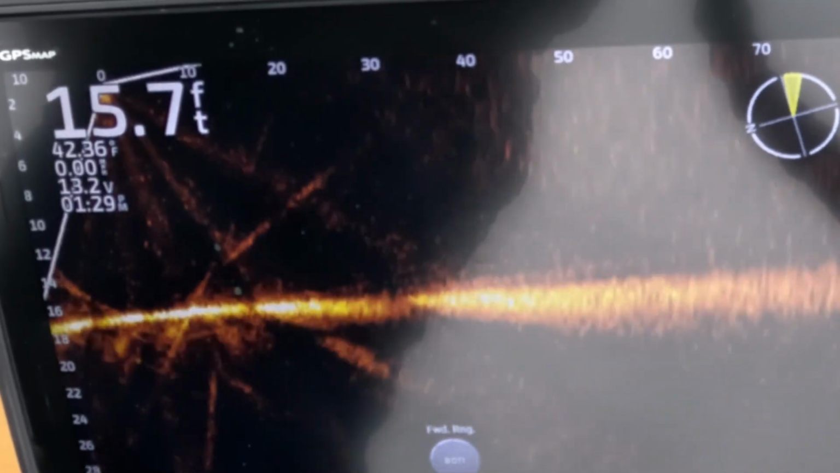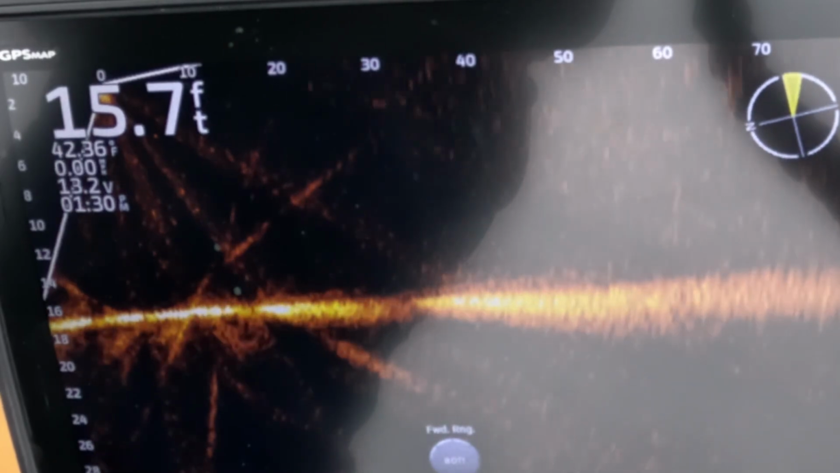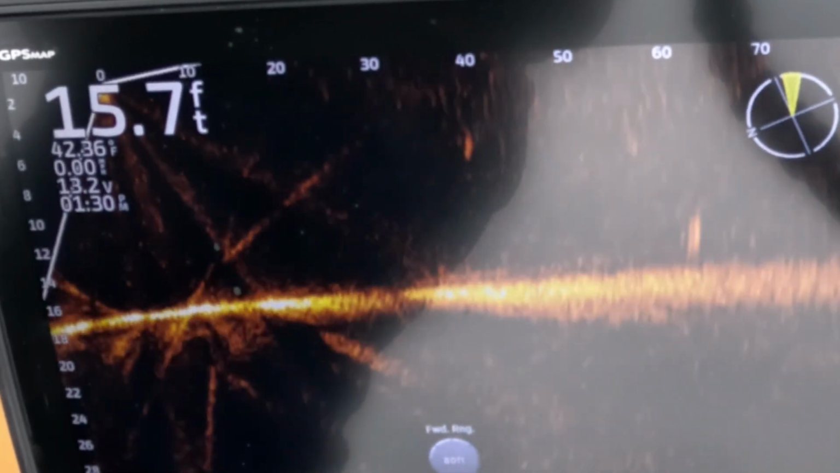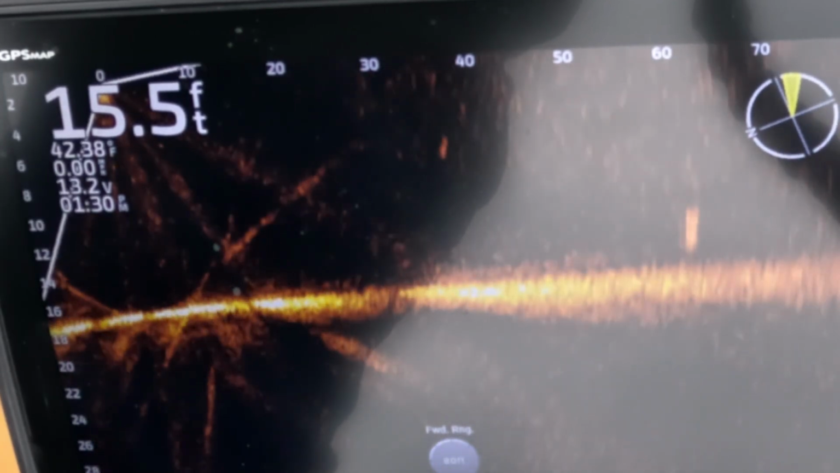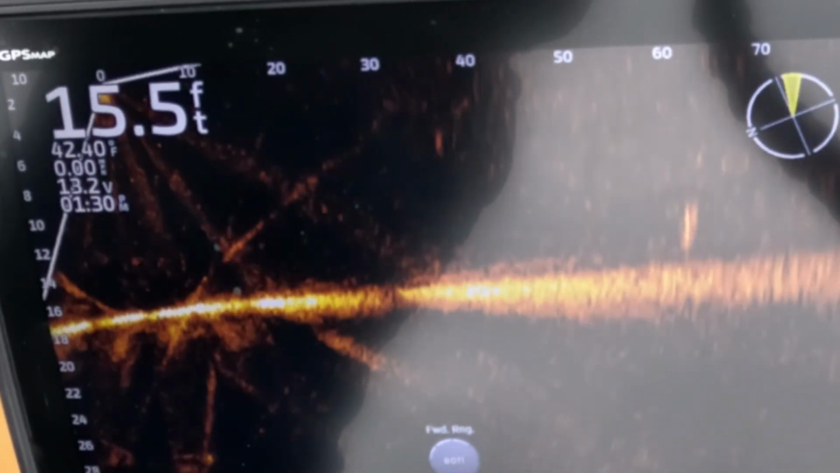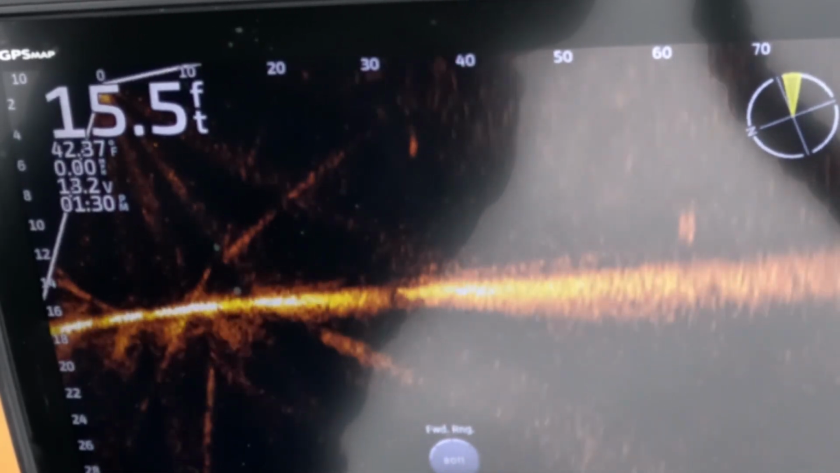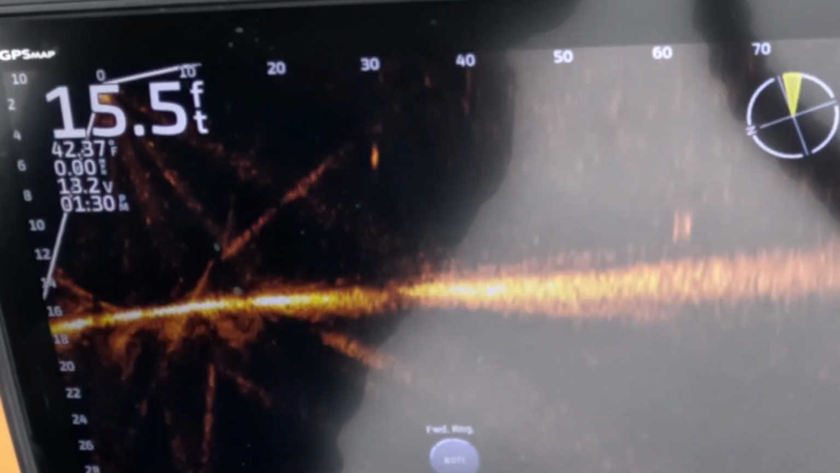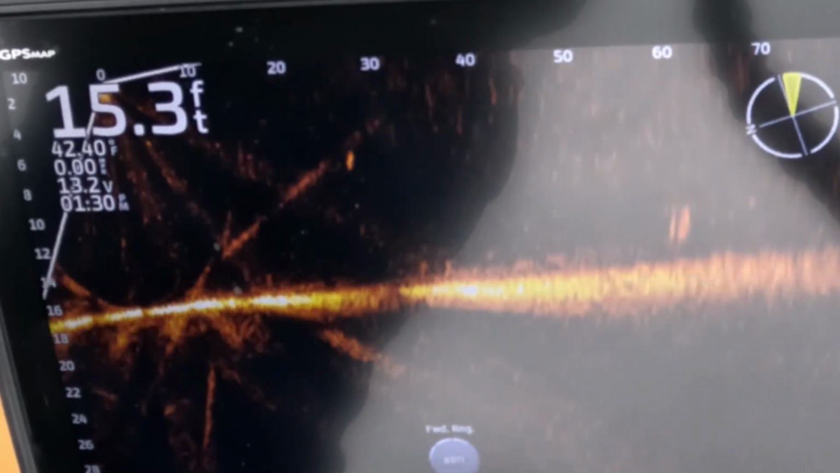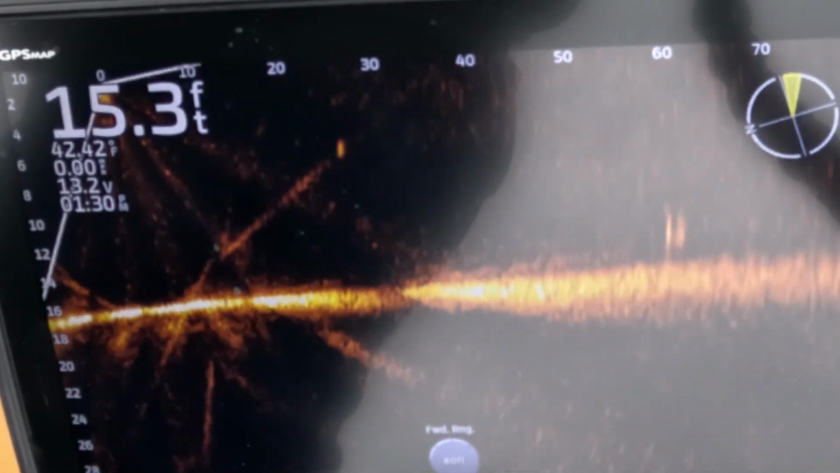This is right out of the package. Jerk it down a little bit more. There we go. It's really in that 6 foot zone. Kind of staying around that 6 foot zone, slowly rising out of the package.